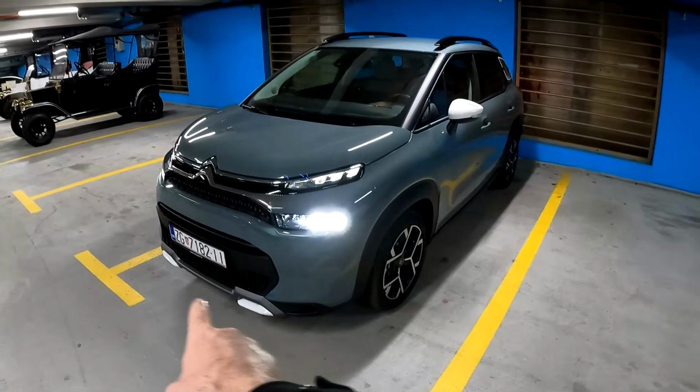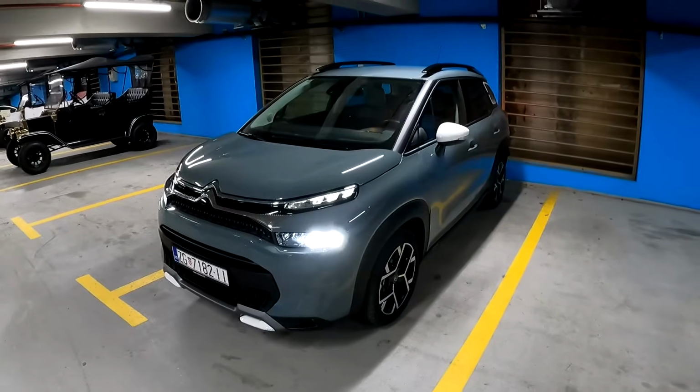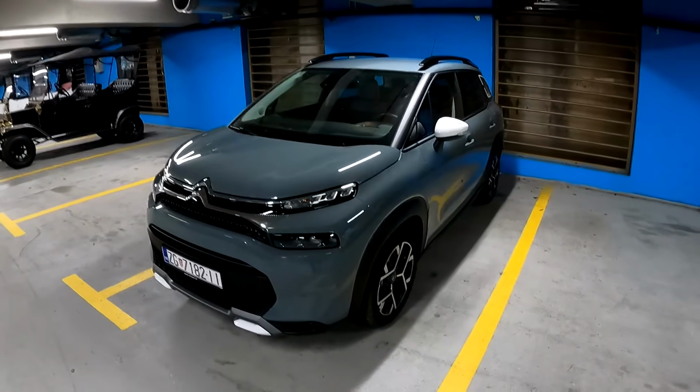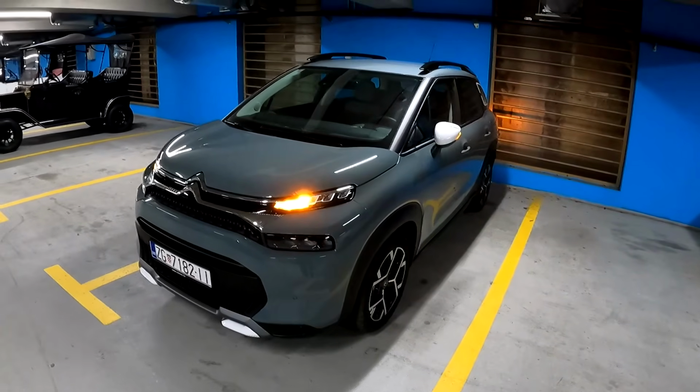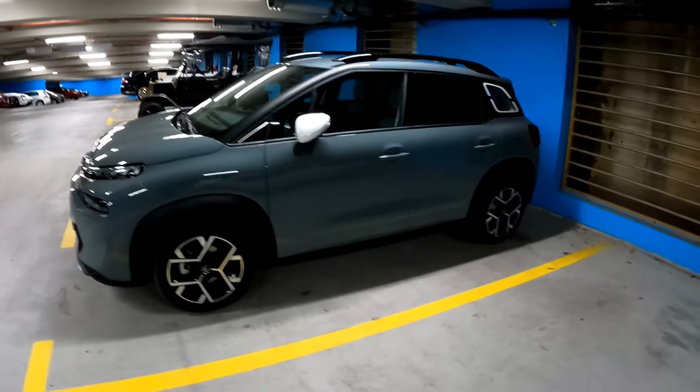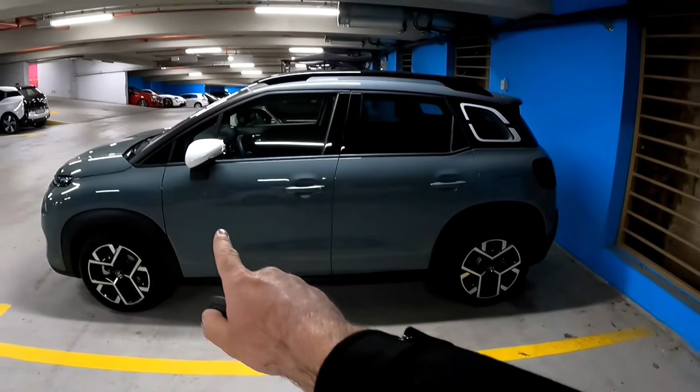So you have the color packs, which give you some elements in different color, dual tones of course, and some new colors, including this one. This is the Khaki Grey color, looks pretty nice. And let me show you the side profile of the car. So there we go. Now you see the color pack here.